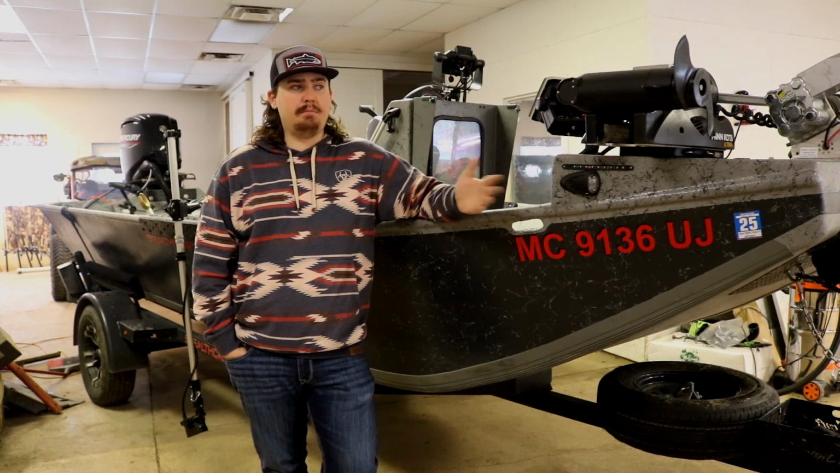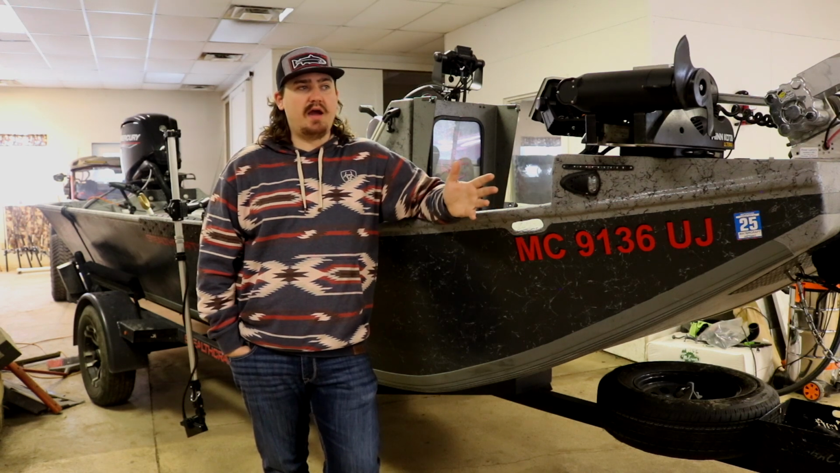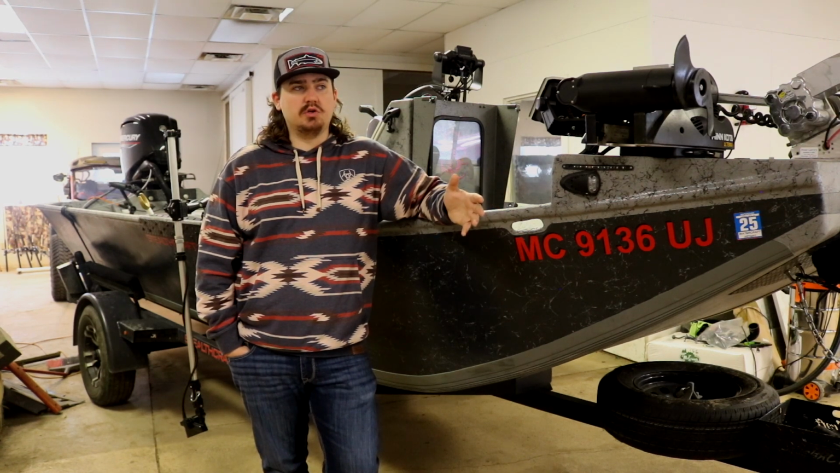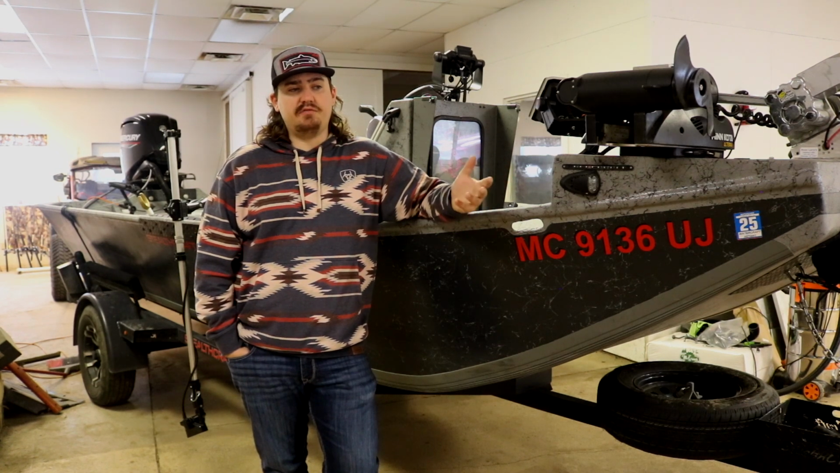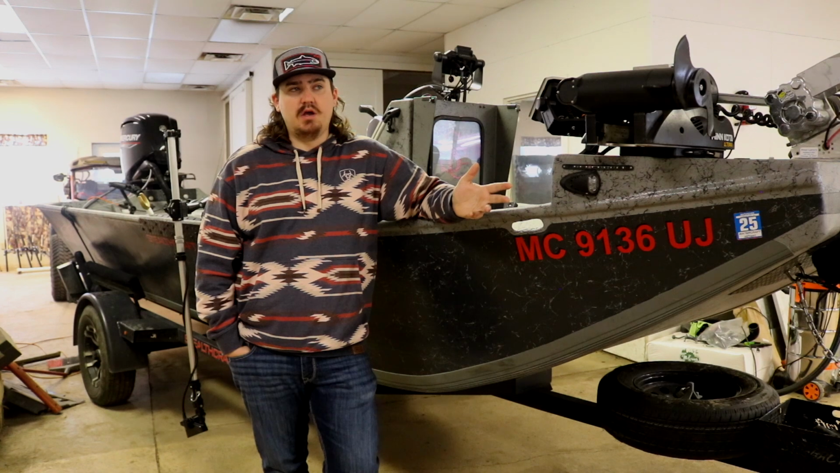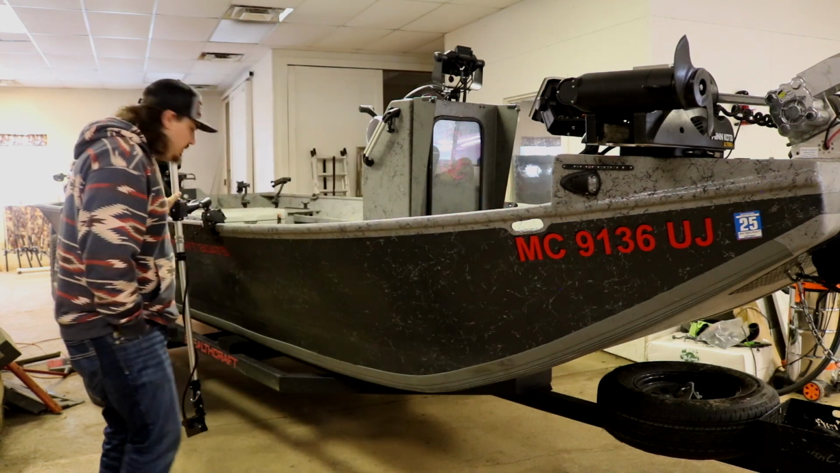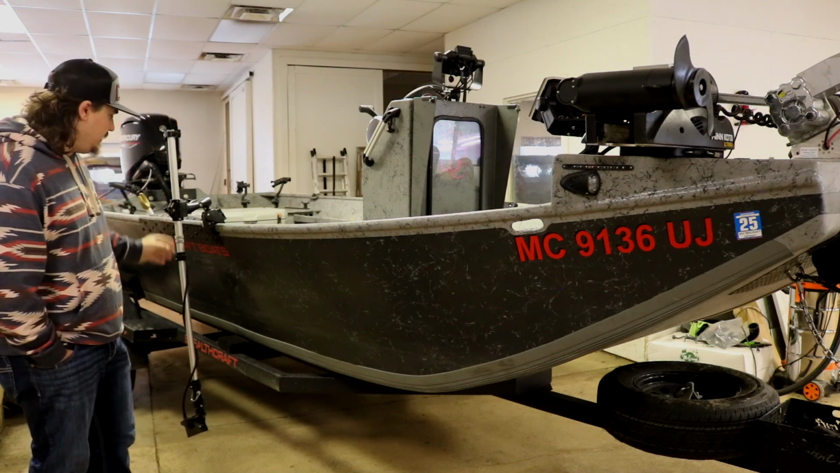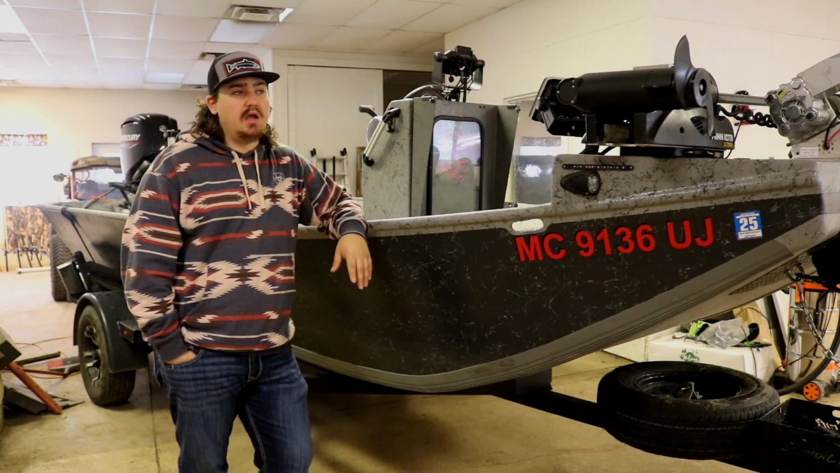If you've got Humminbirds in your boat and you're dedicated to Humminbirds, you've already got the graphs, you want to buy the transducer, stick it on a pole or stick it on a trolling motor, it's definitely worth it. It definitely helps, but it's nothing compared to this here LVS34. Like, comparing the two, it's not even close, in all honesty.